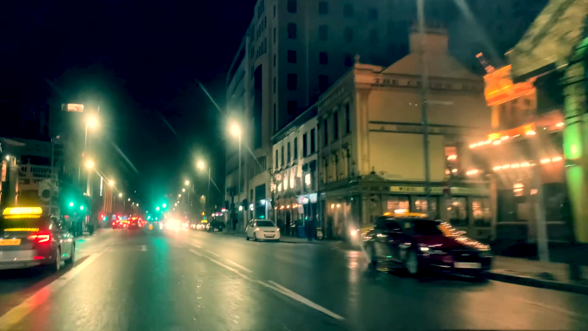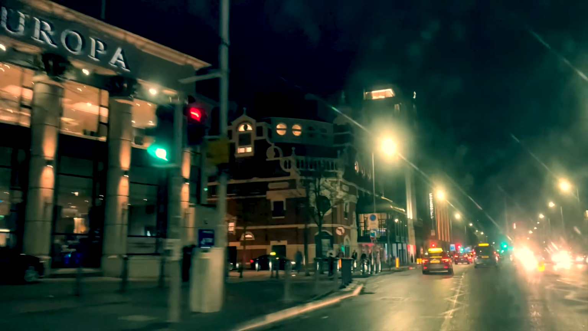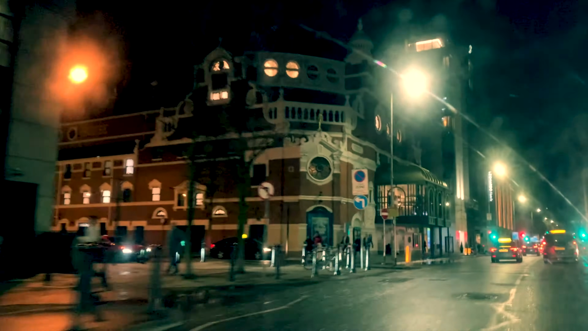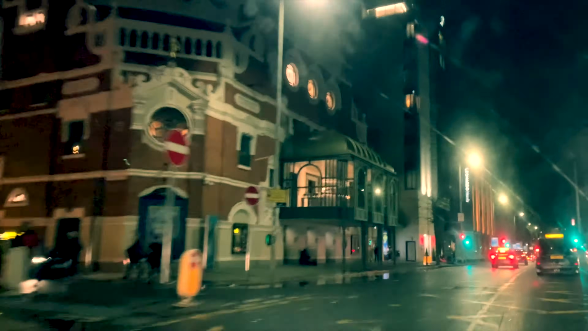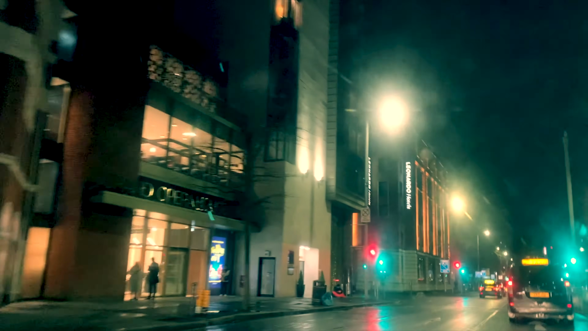And then the infamous Europa Hotel on our left here, the most bombed hotel in the world, having suffered 36 bomb attacks during the period of the Troubles. And there's the Opera House as well on the corner. It too was badly damaged in one of the attacks.